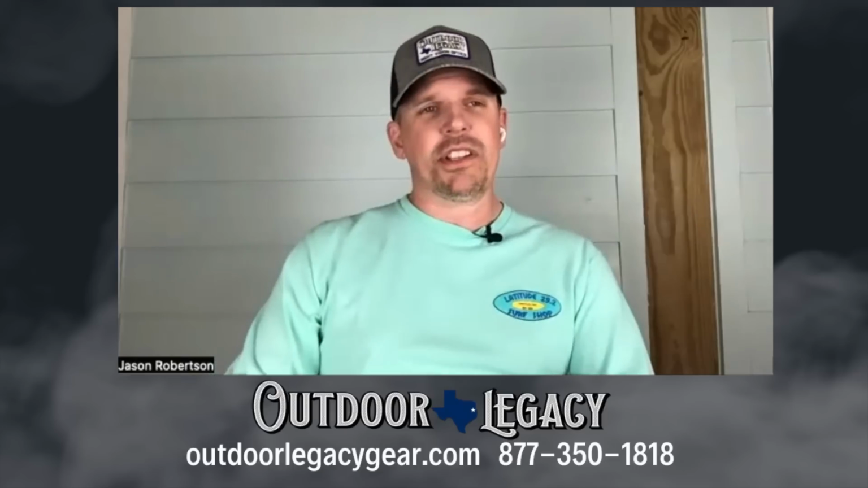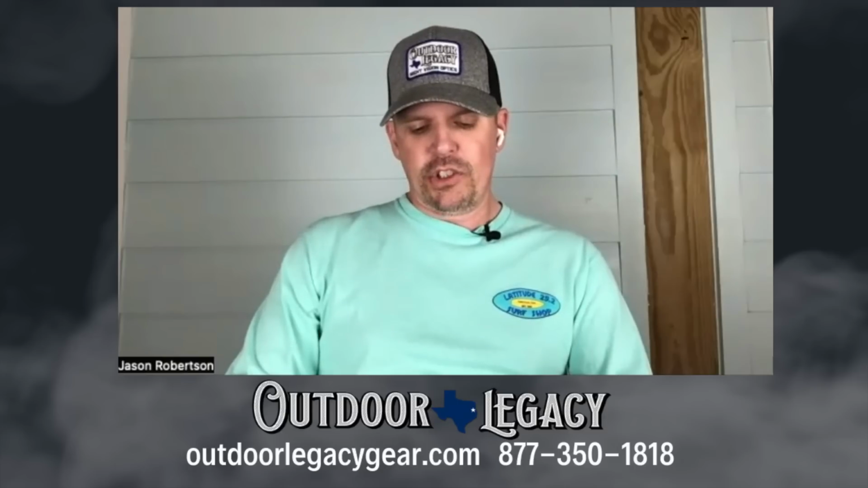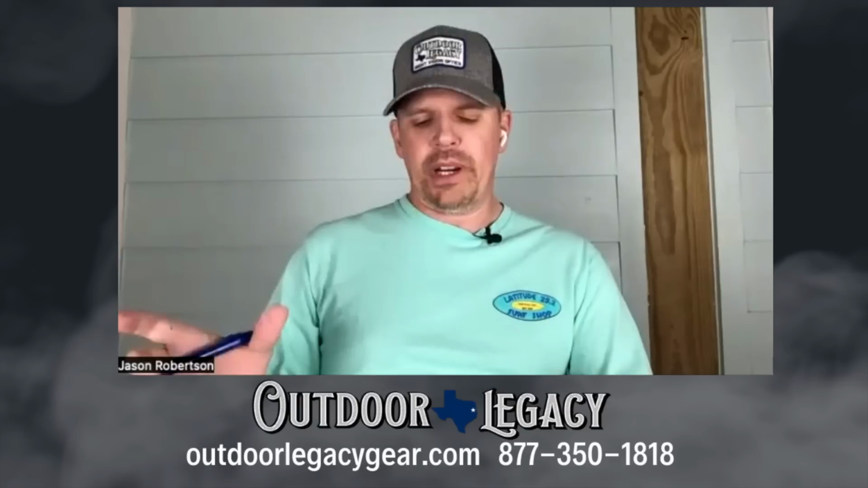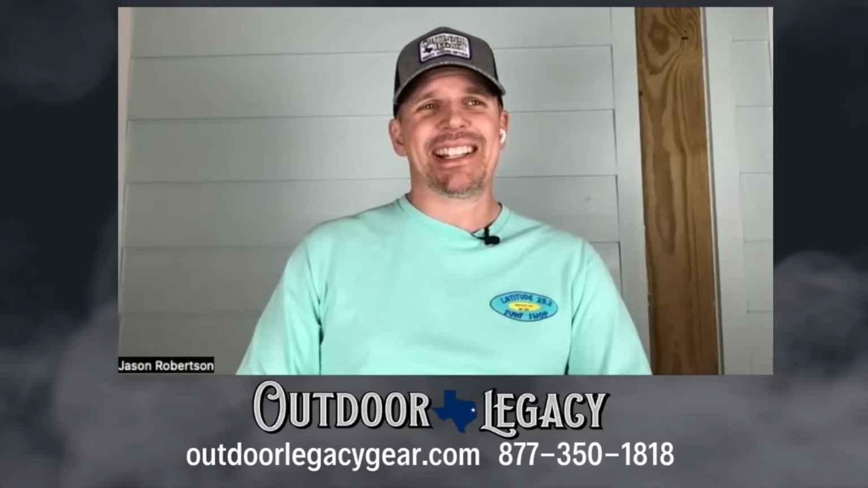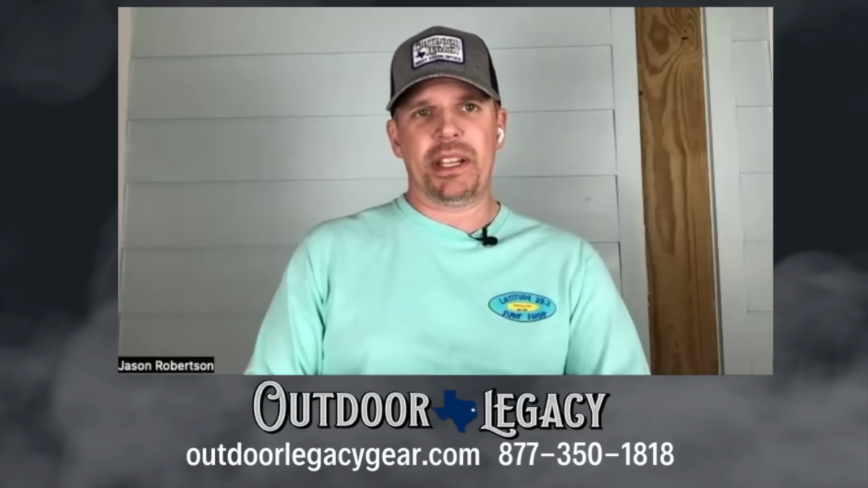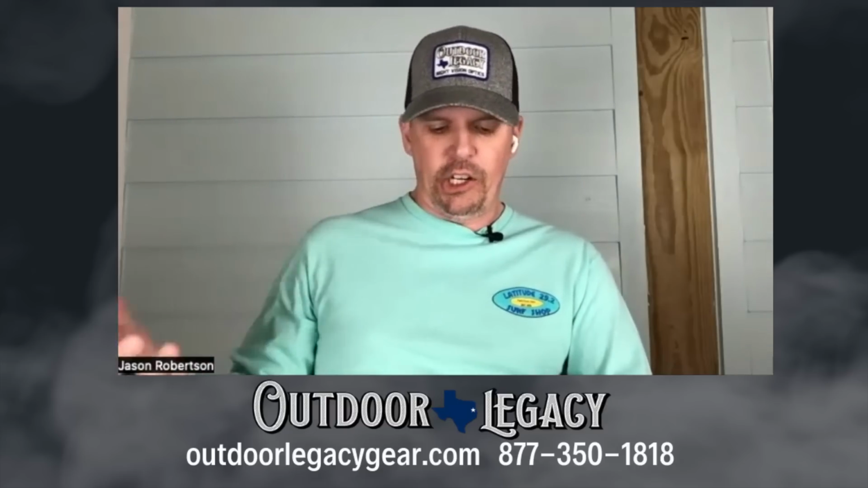The scope is, here's a doozy right here. It's a big scope. It is 12.2 inches long, basically 4 inches by 3.5 inches. It is 40.8 ounces. So this is a big, heavy scope, but it's got a 75 millimeter lens. It's got an aluminum housing.